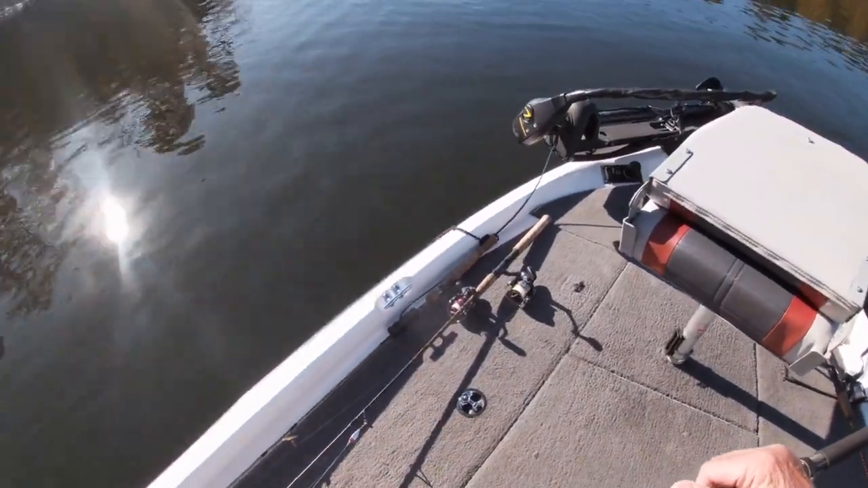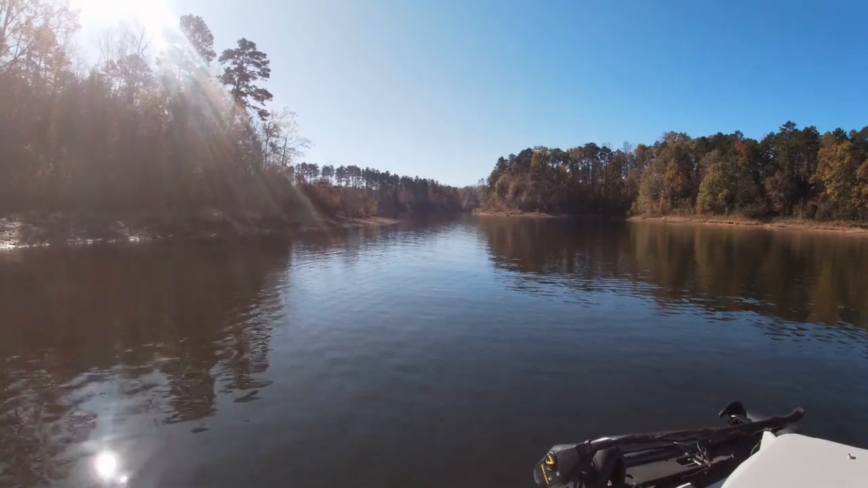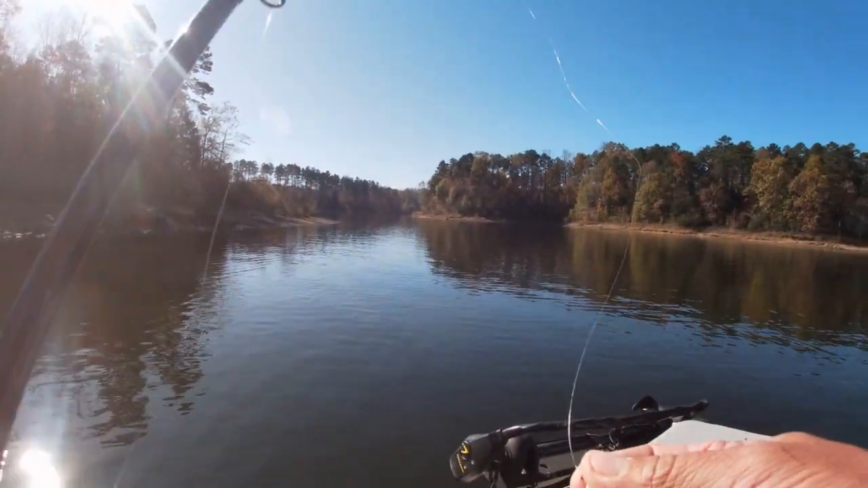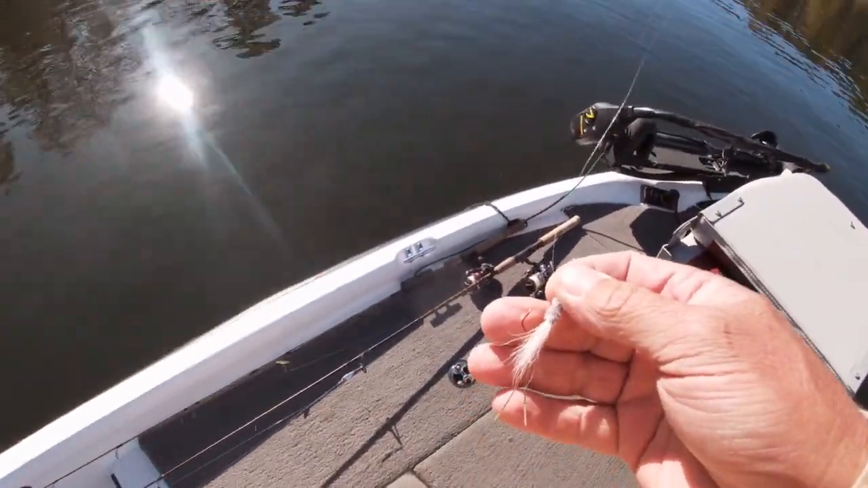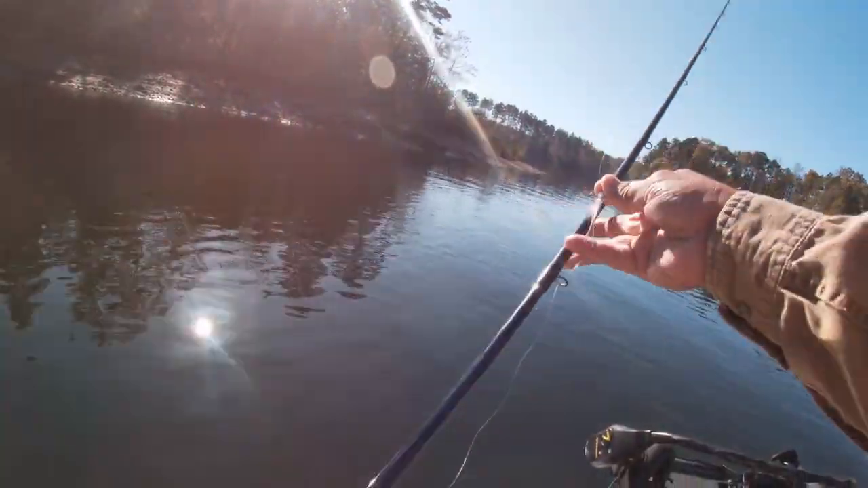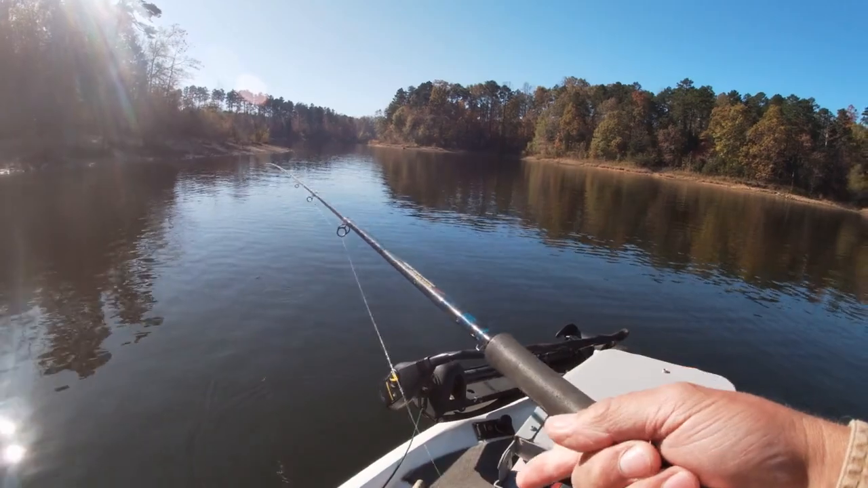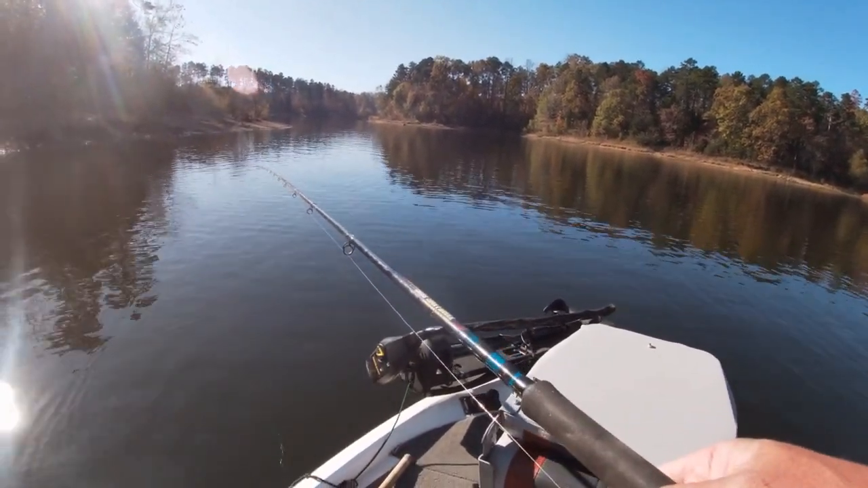And so you've got all kind of minnows, whether they're creek chubs, shiners, all sorts of things. So I got my 14-foot rod out today, as you noticed. One of the other fishing trips, I broke my 10-foot rod, so I'm gonna try my 14. It's a little heavy. This is actually like a trolling rod.